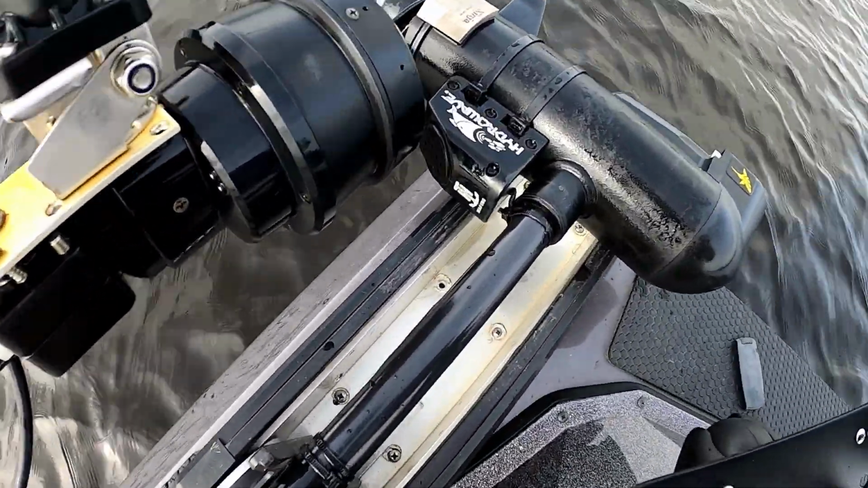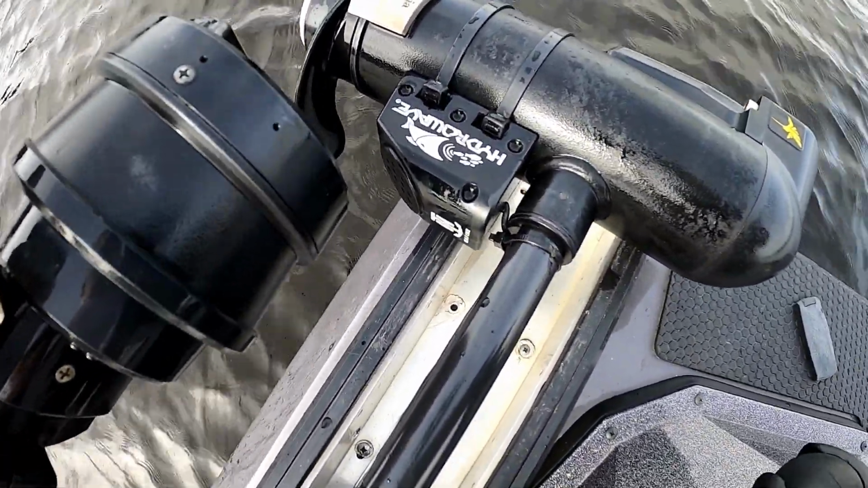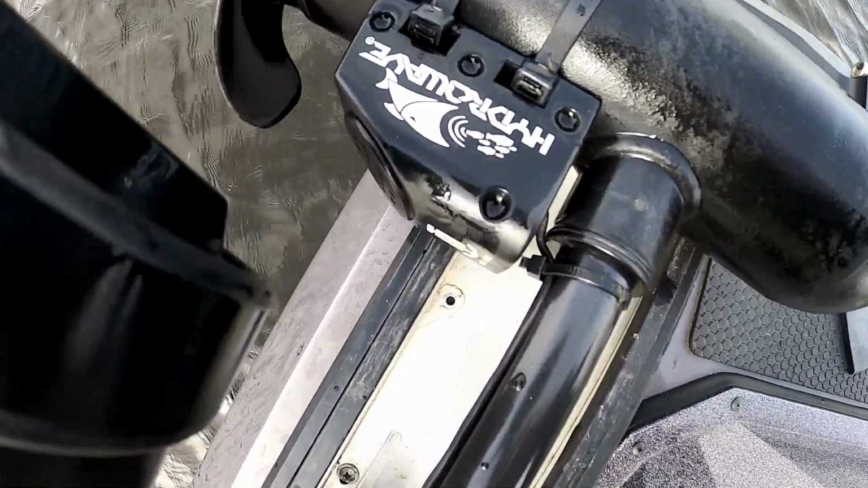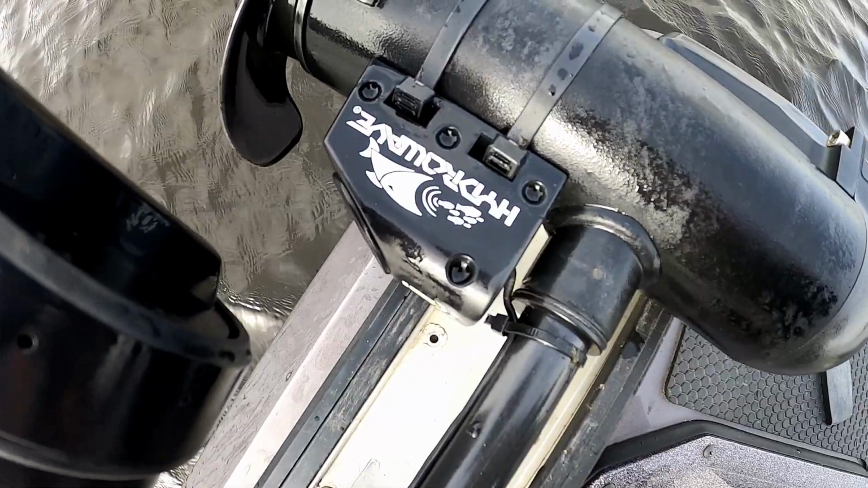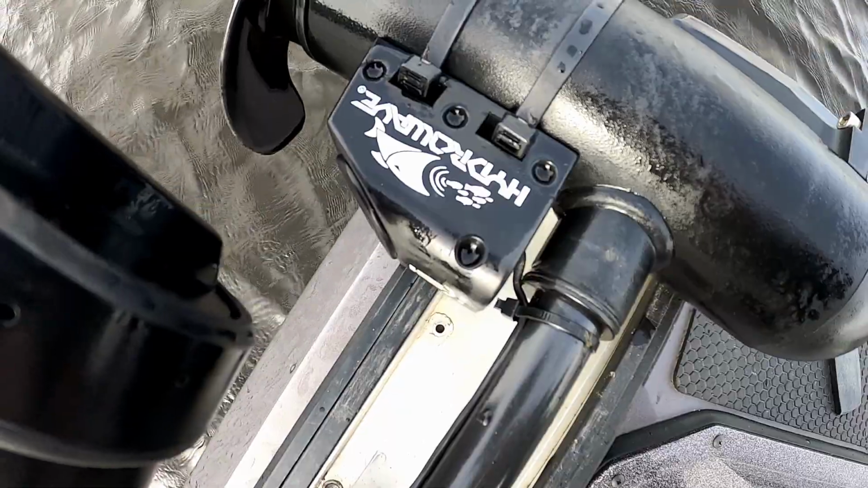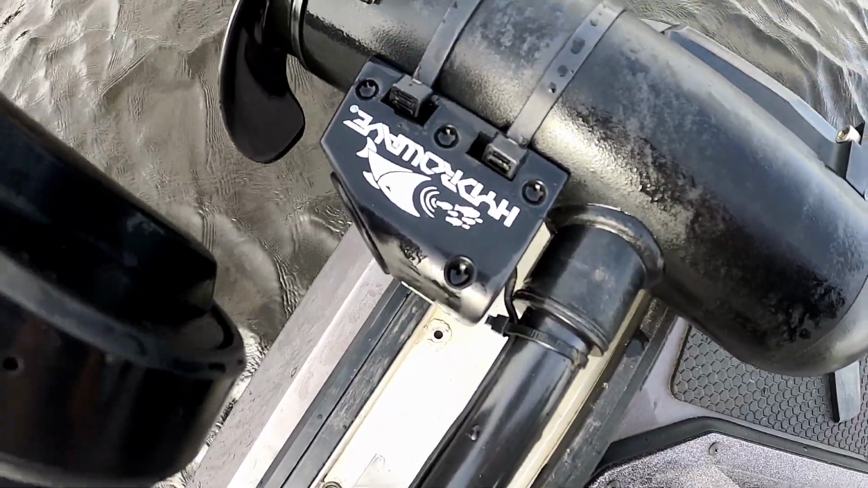Alright guys, I'm sure some of you are curious about what that Hydrowave sounds like, so I'm gonna put this camera down here next to it and get some video of it. That is the Schooling Blitz sound.